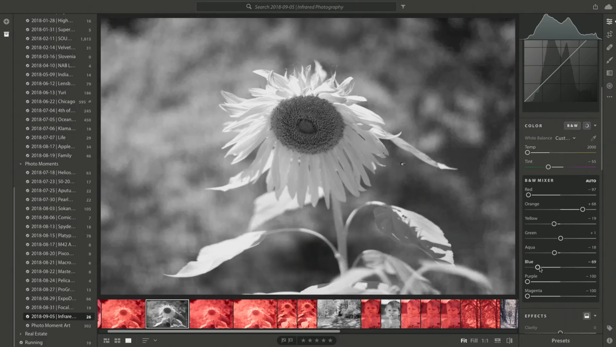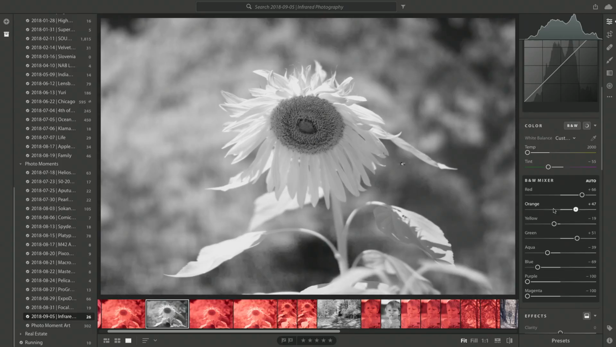Why is this being so subtle? It wasn't this subtle when I was playing with it the other day. Well, maybe it was a different photo. Interesting. Maybe the red has just overpowered it. I'm not really sure. Oh, there we go. There we're getting some big differences in there. So you can start to get some interesting effects.